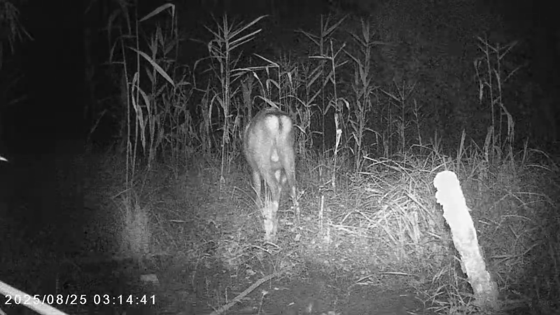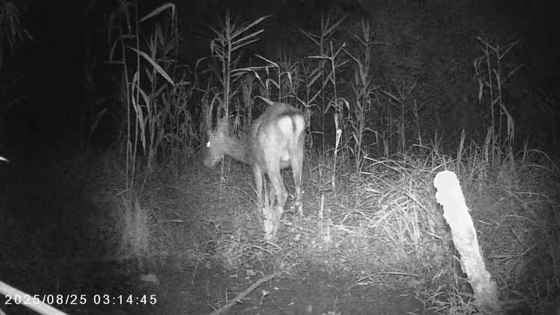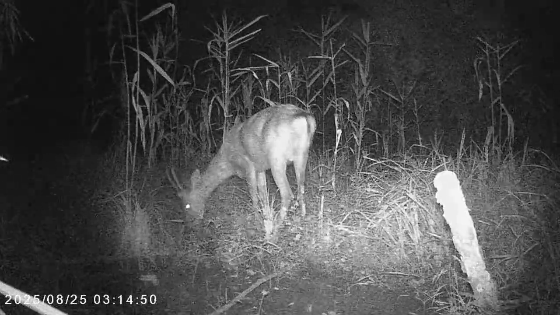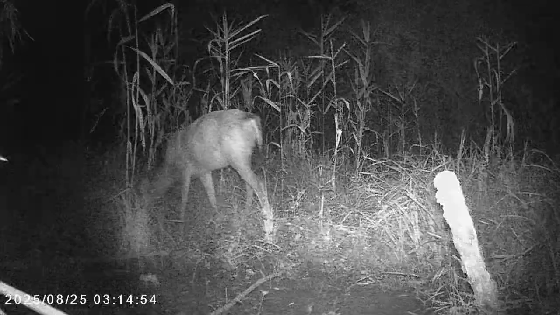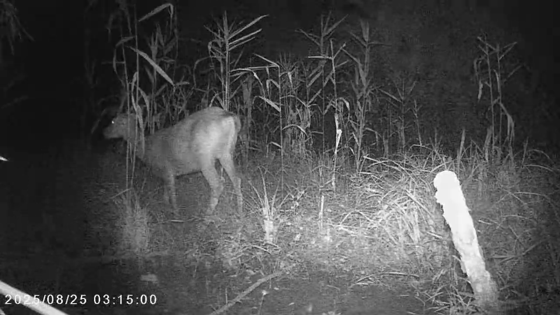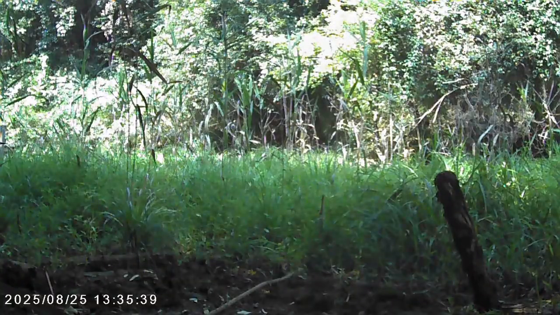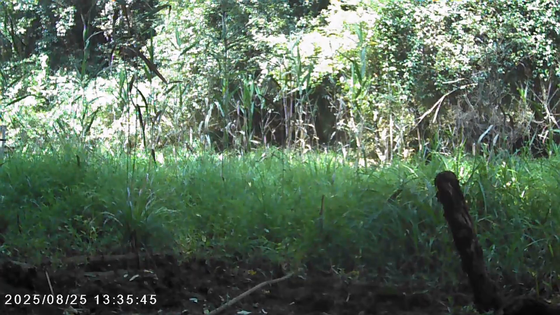And still there feeding away. And then just to finish, we're back in the daylight. And we got some birds.